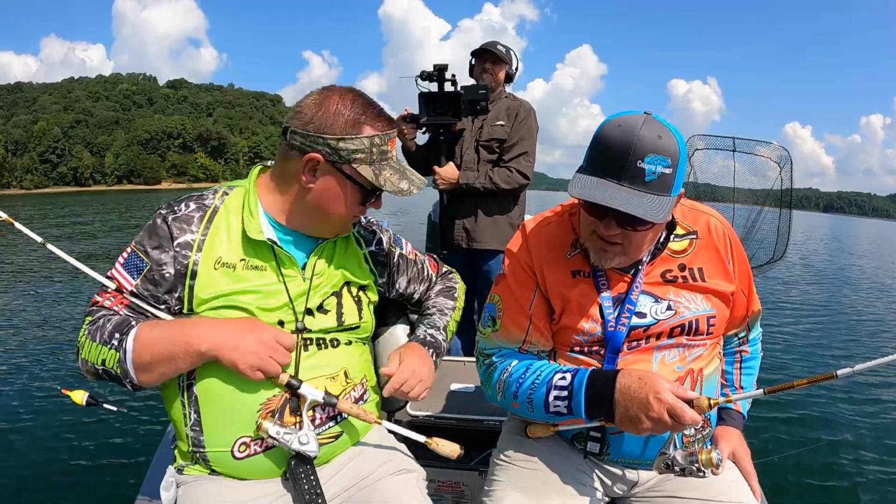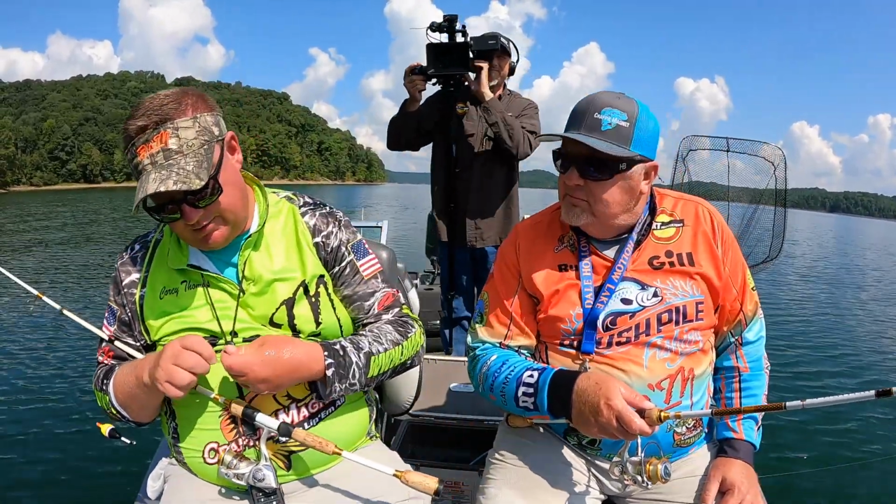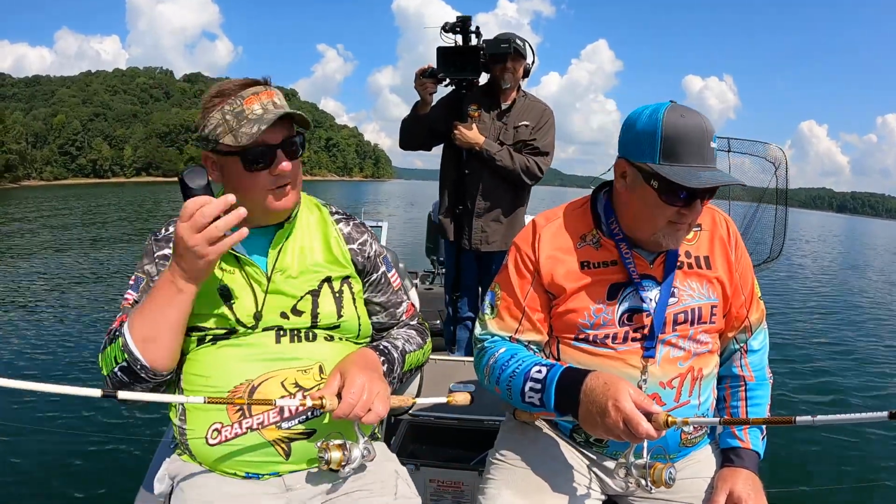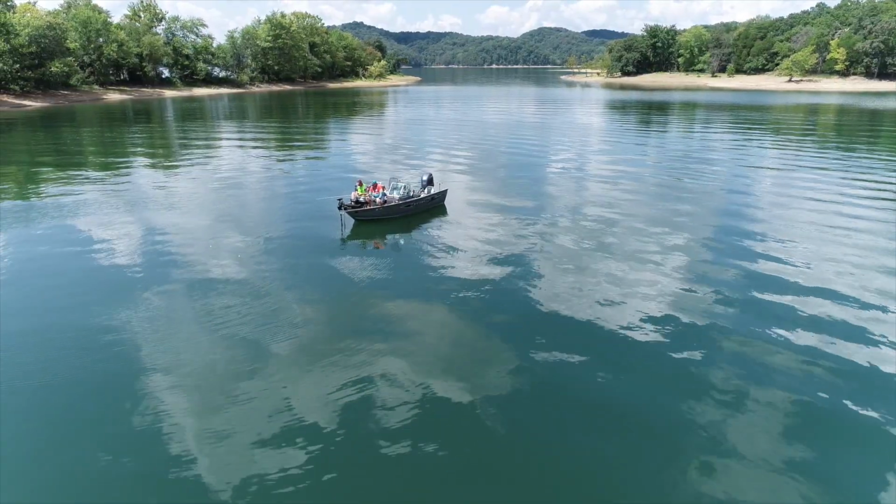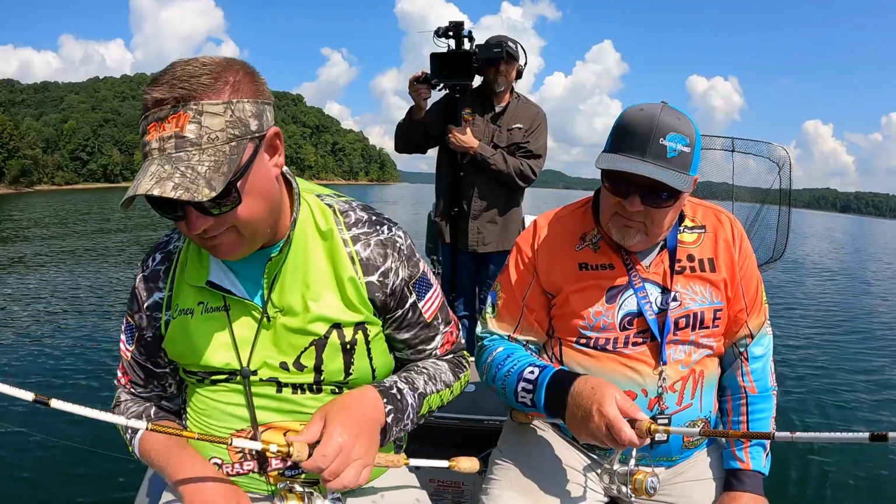So Joe brought up a good point a minute ago about why couldn't we just sit on top of these and drop right down on them? And I said, man, that'd be great if you could. But you see how clear the water is. Super clear, and about as close as we can really comfortably get to these fish where they'll bite is about 20, 25 feet.